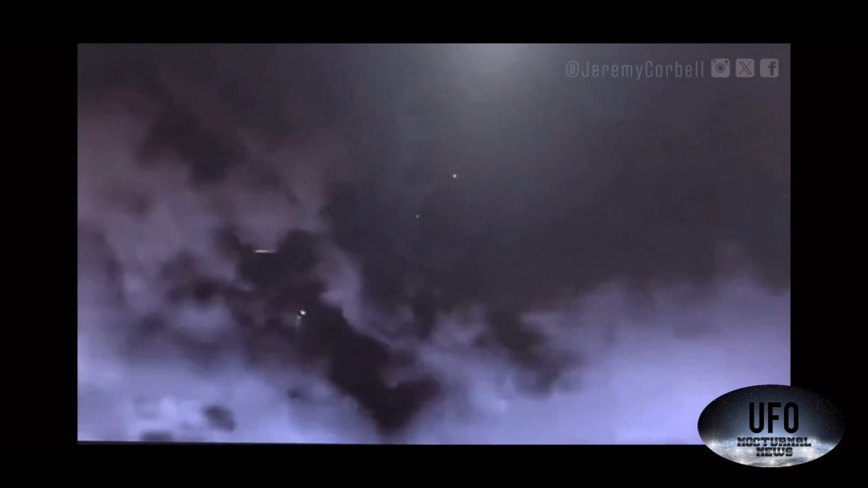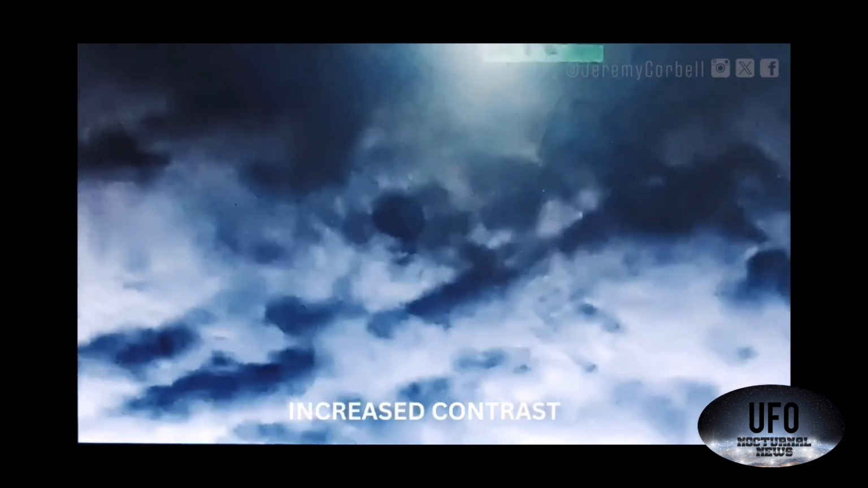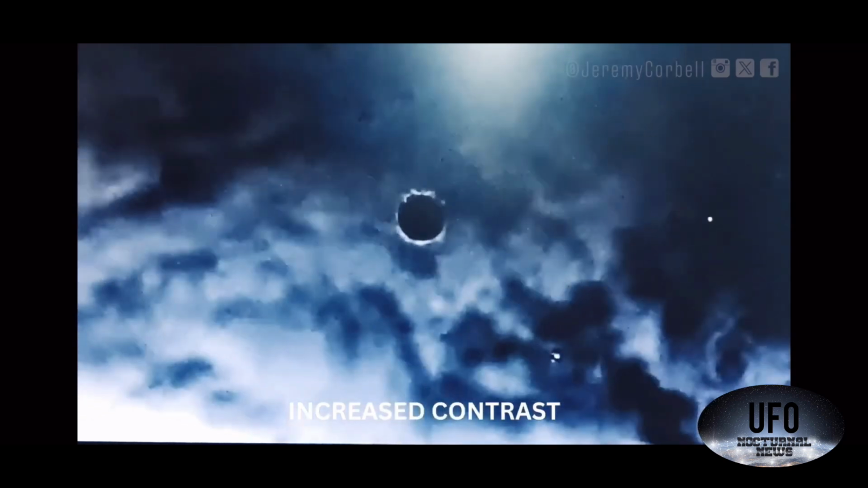So what I find probably more interesting are these weird metallic orbs in the clouds. I was really focused on that. Forget about this black blob. What are all these little metallic orbs and light sources floating around the video? I haven't heard hardly anyone talk about that. So look, in my opinion, up top, that's the sun and it's reflecting.